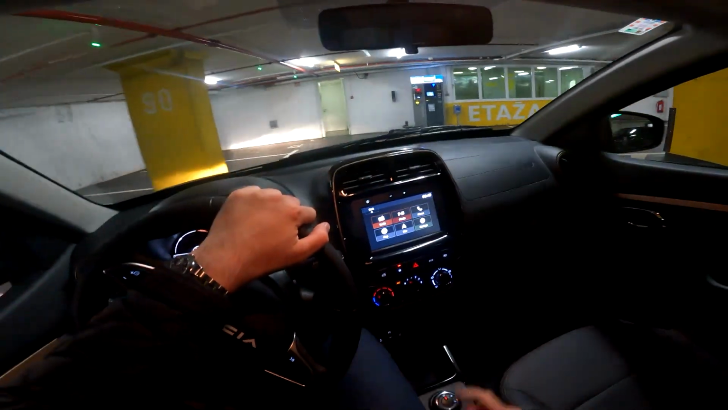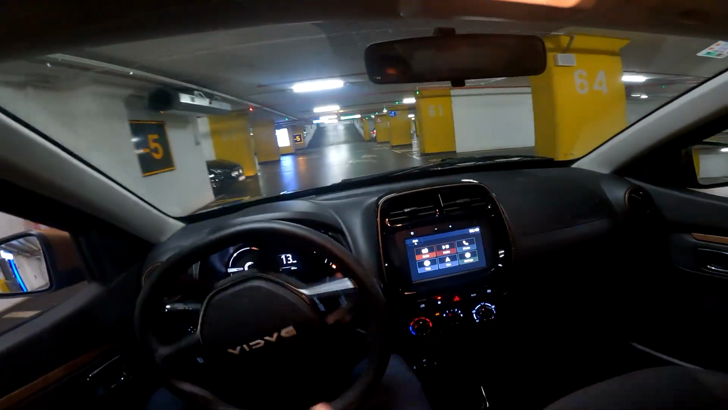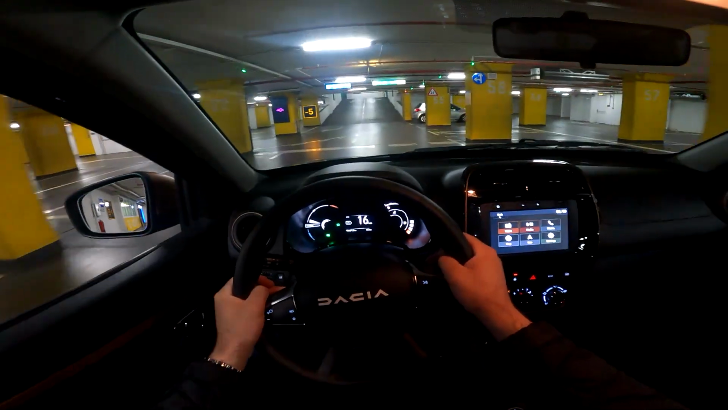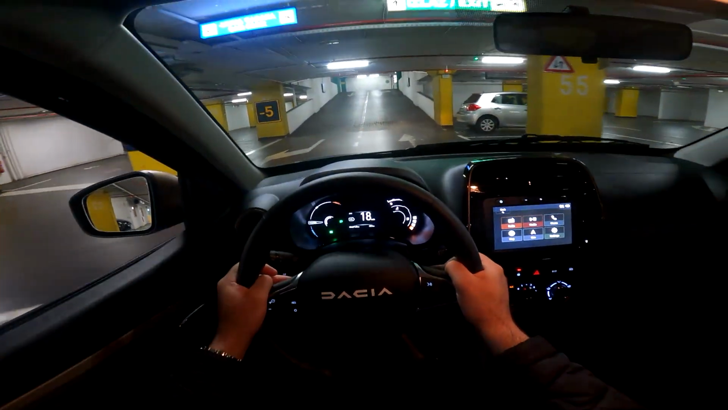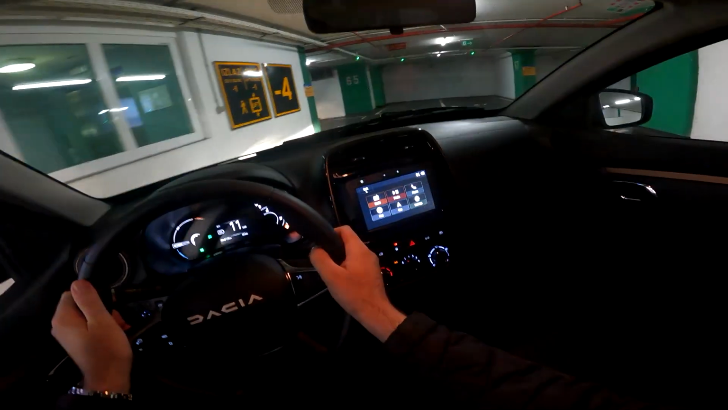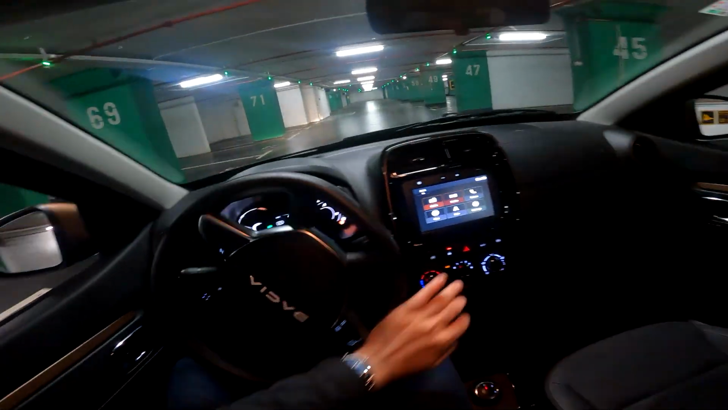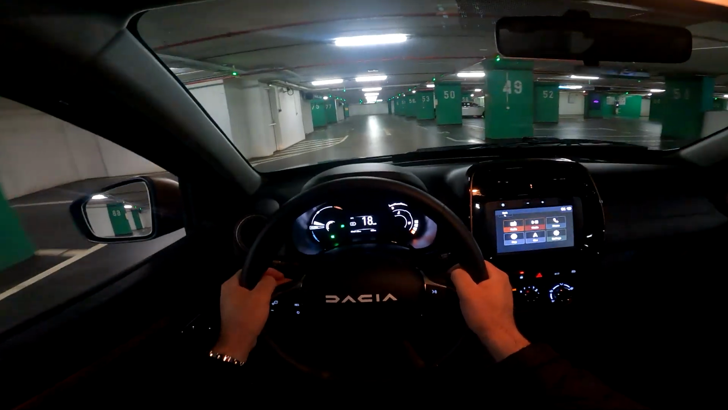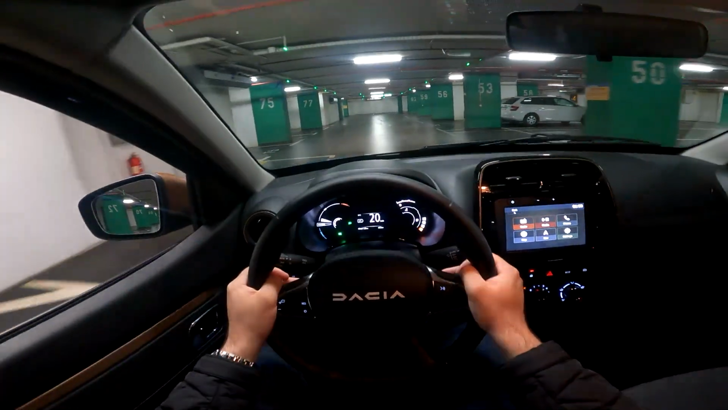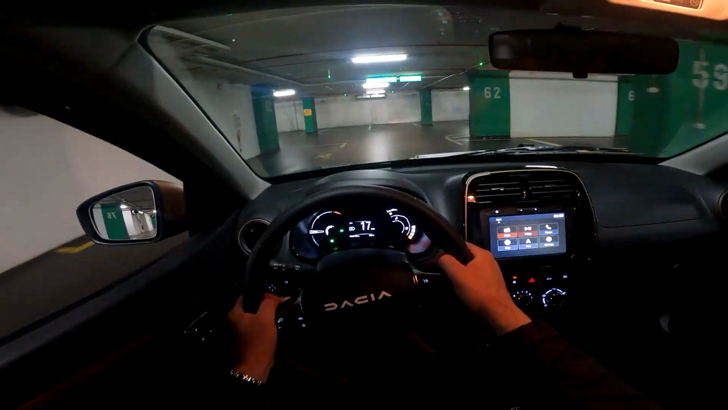As I told you, the Extreme version not only has this special design, but also features the electric motor with 65 horsepower, 20 more than the standard version. It's also got 125 Newton meters of torque, and acceleration from 0 to 100 is 13.7 seconds. Top speed is 125 kilometers per hour.